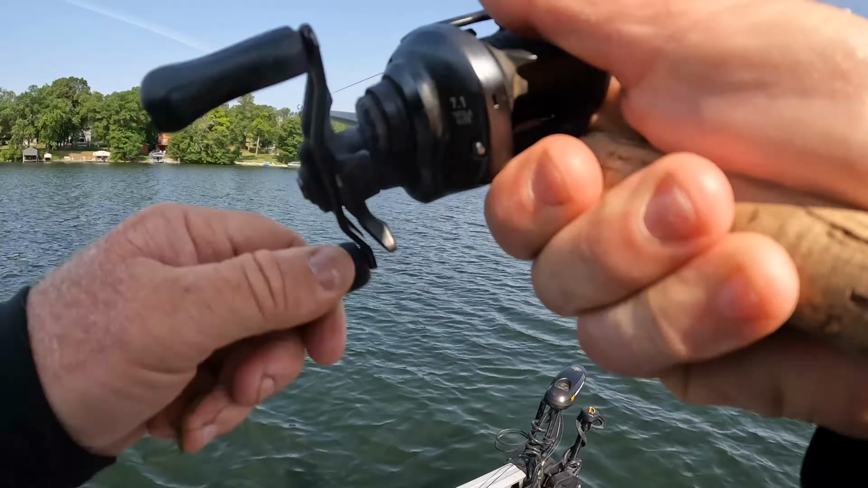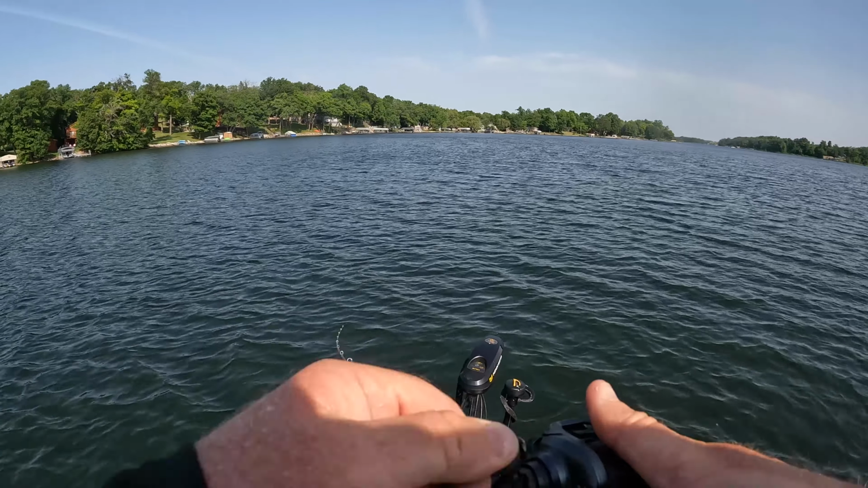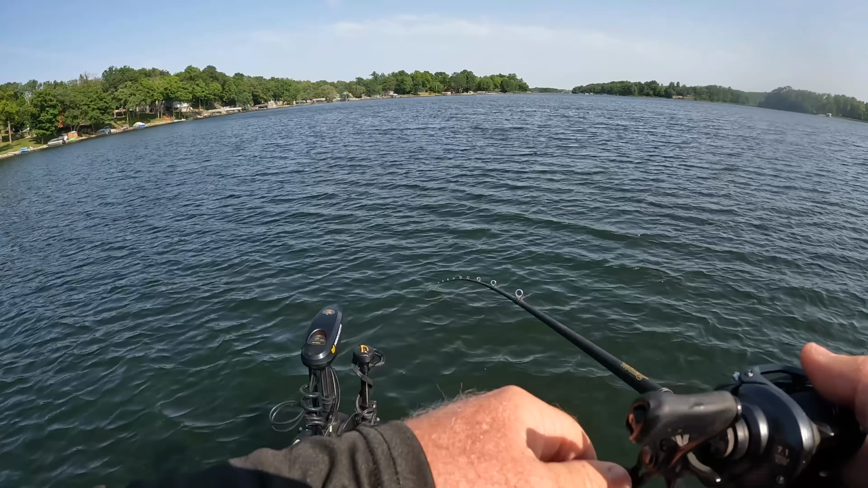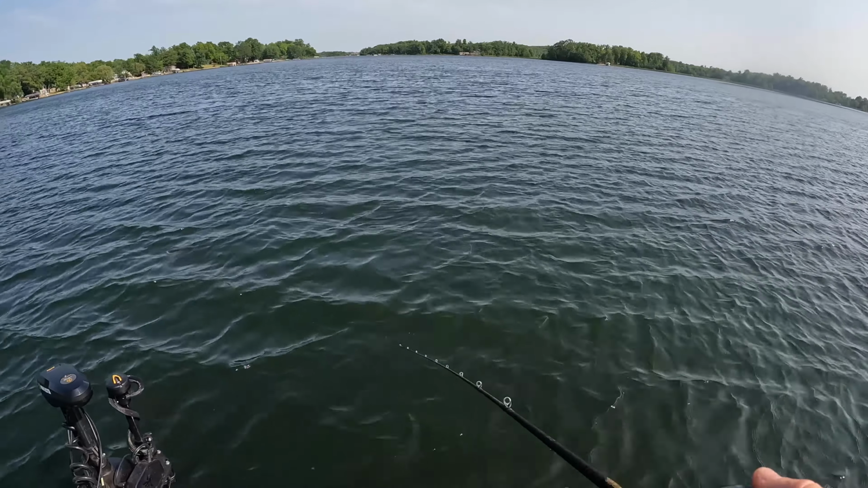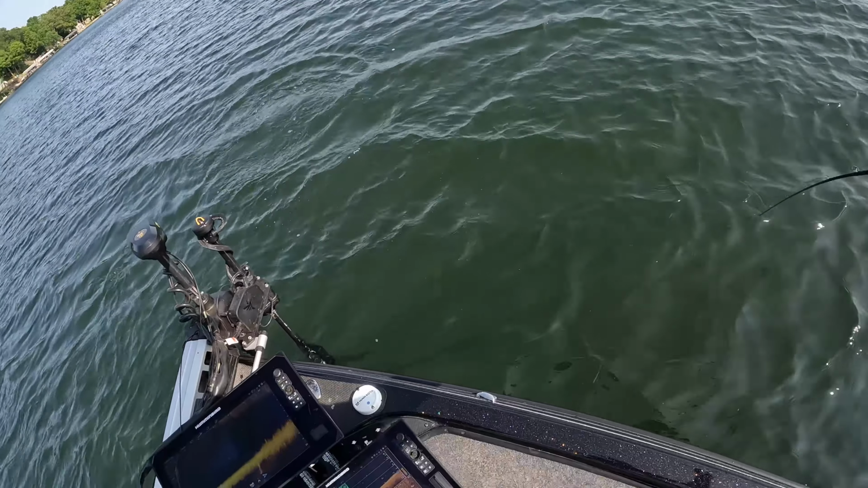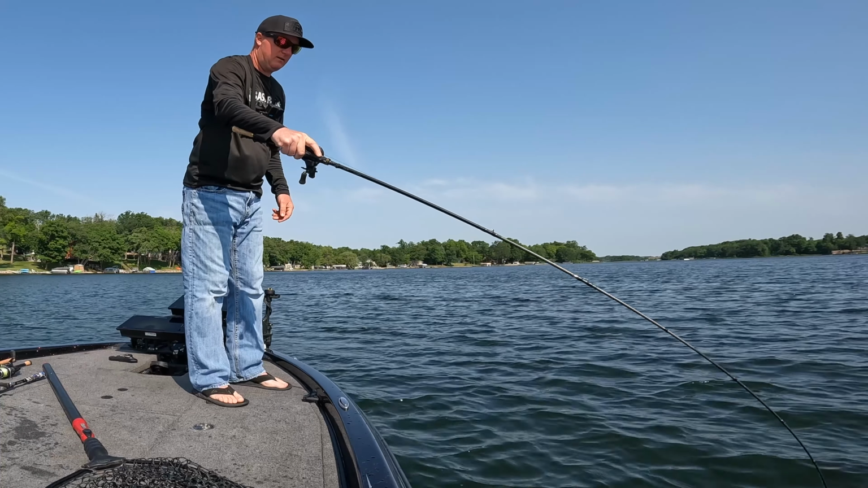Oh, so at the end of the cast. Get us stopped here. I just moved ahead a few feet to get a fresh cast in. And that's a good one right there. Holy smokes. This is what we're after.